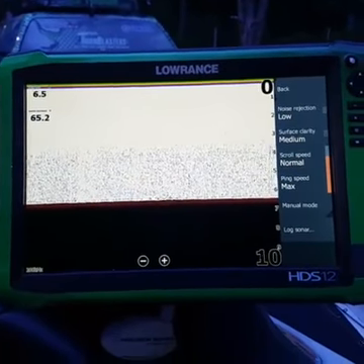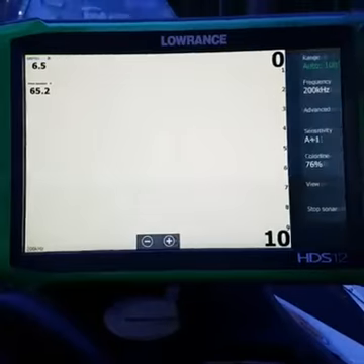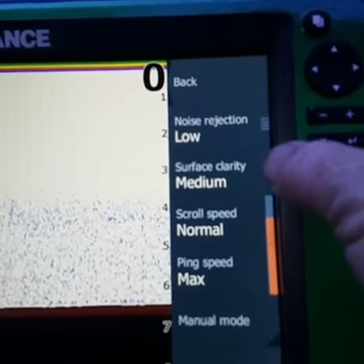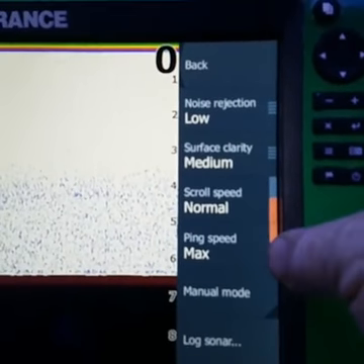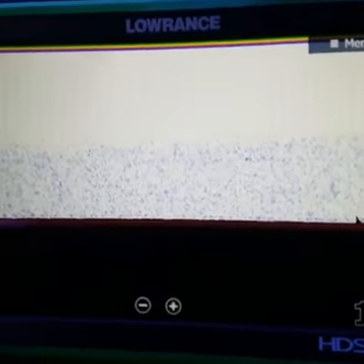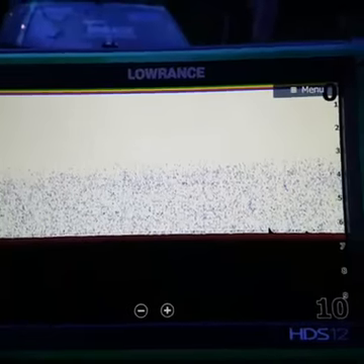But I'm going to go ahead and go through your basic setup. On your sonar, your noise rejection should be on low. That was that automatic high that I just showed you. Surface clarity on medium. Your scroll speed on normal. And whatever ping speed you have this unit set on, if this unit is set on max, your other unit needs to be set on 18 or 19. It does not need to be on the same frequency, and that eliminates a lot of interference.